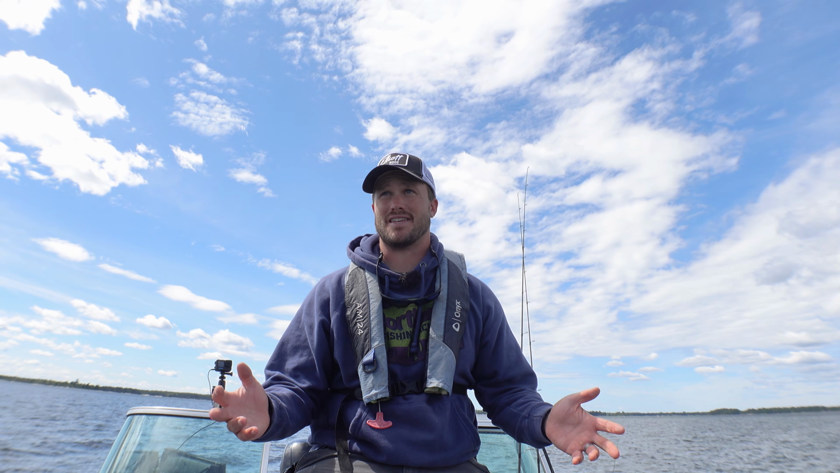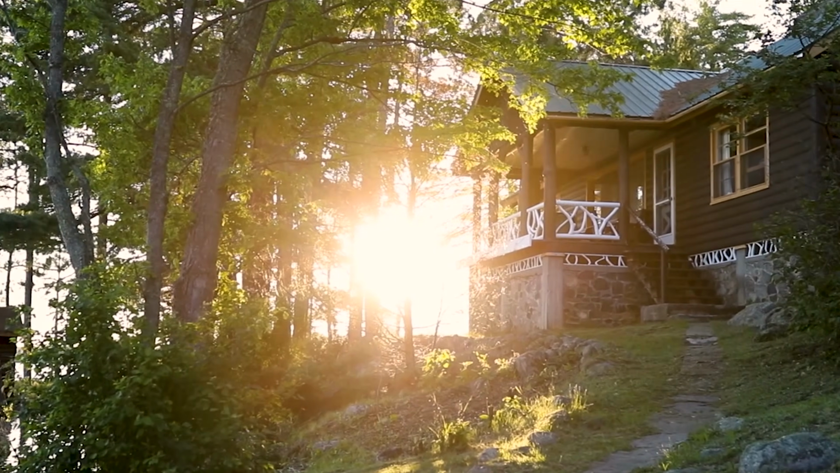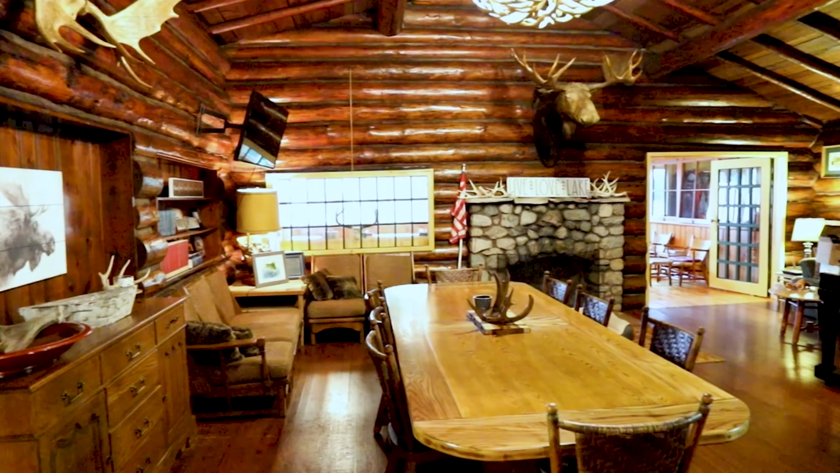I highly recommend giving this stuff a shot. It is a lot of fun. It does take some time to learn, and not every cast gets a fish, so it's easy to get discouraged. If you're looking for a good place to try it, honestly, stay up with Matt and Alyssa up here on Rainy Lake. Awesome area and a lot of big fish.